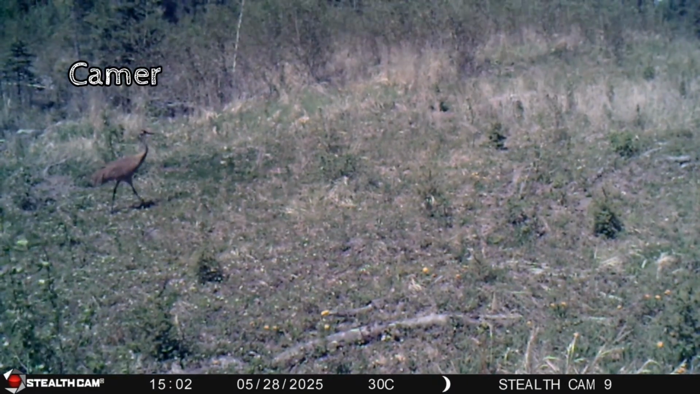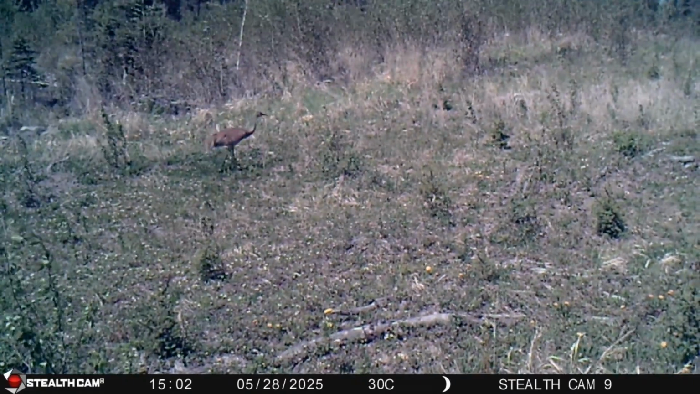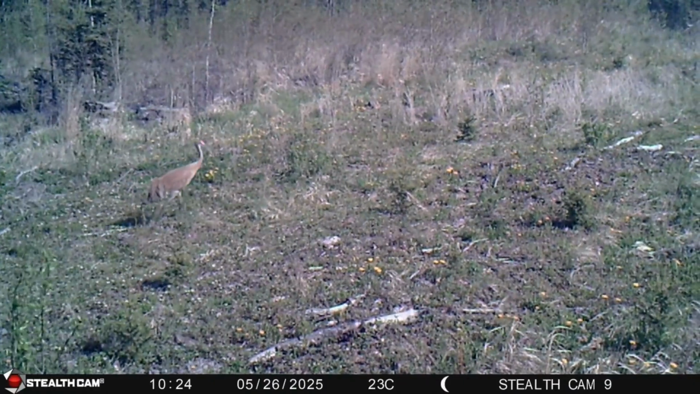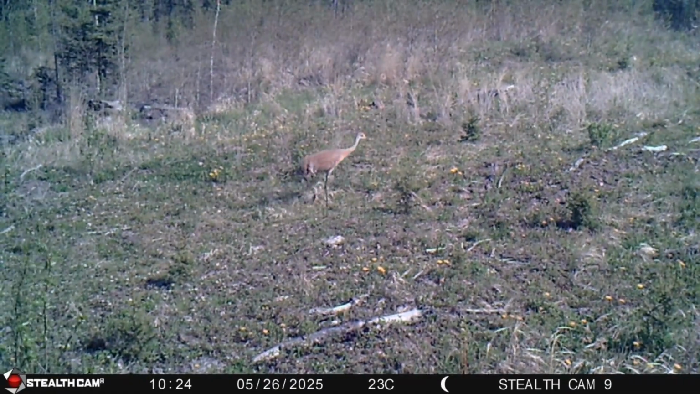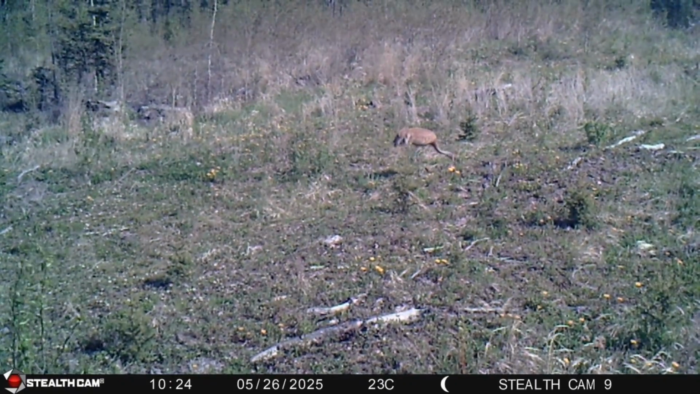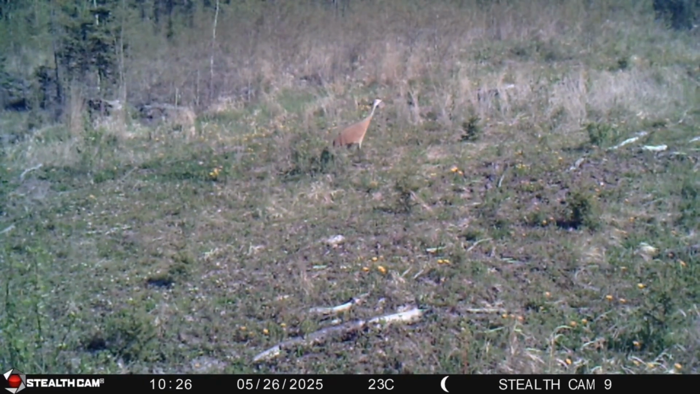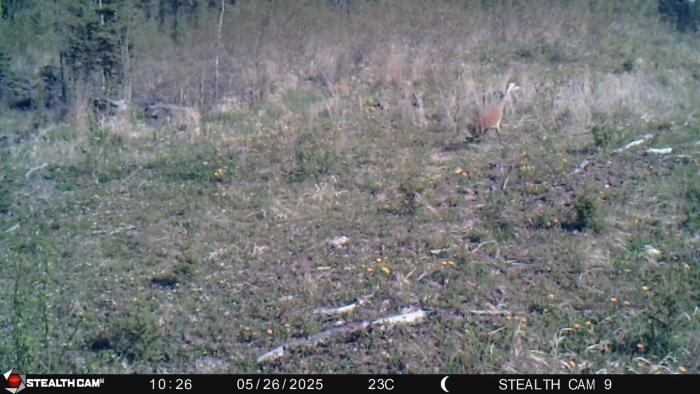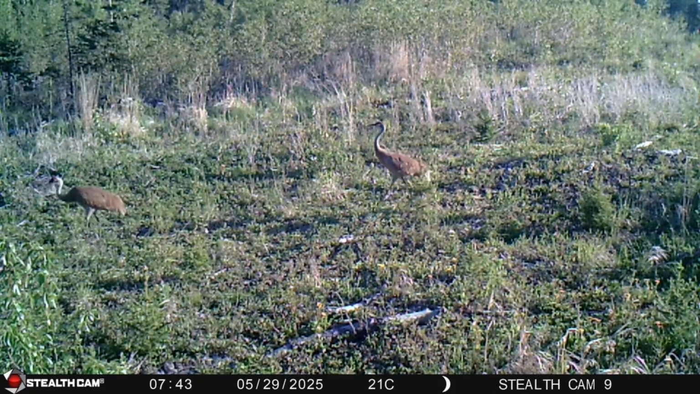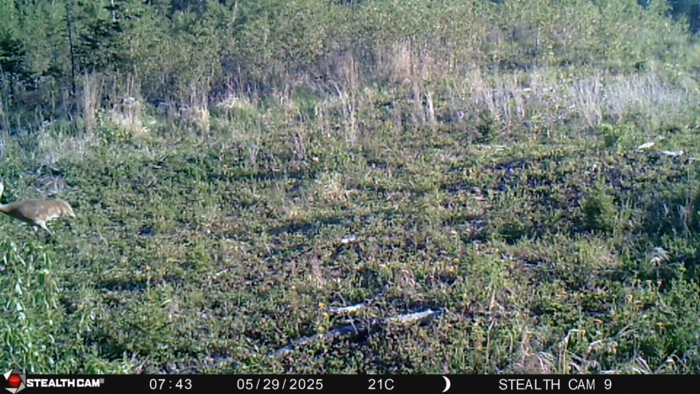Well, let's get on to some actual videos of animals. There's some sandhill cranes wandering through one of the areas where I had a camera. I didn't leave this camera here, folks. I actually moved it because it's too windy in this spot. Wind's just constantly blowing. I had to sift through about 600 pictures on this, and I got about 5 pictures of animals, 600 pictures of grass and shrubs blowing. But I did manage to get these sandhill cranes.